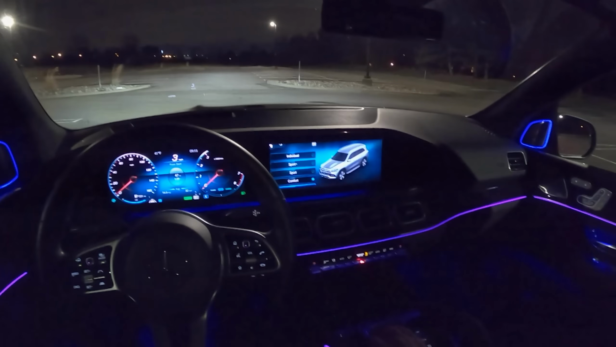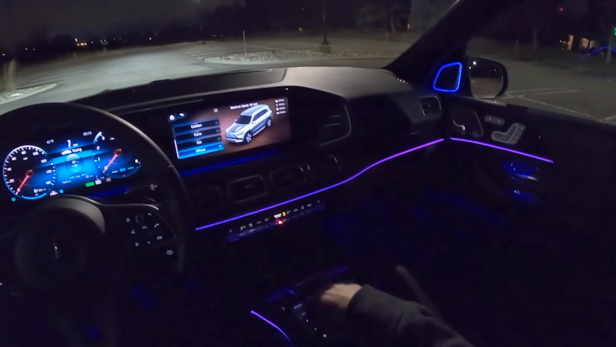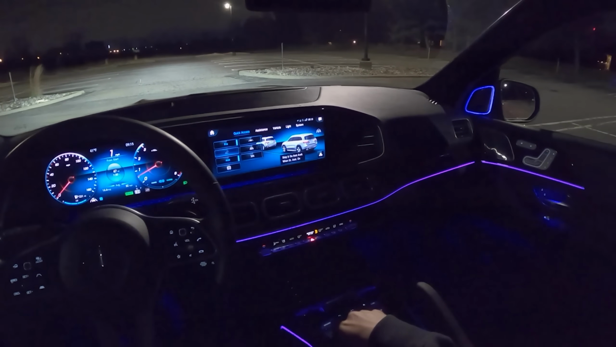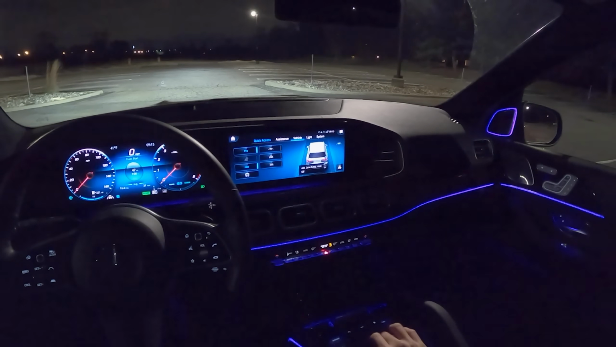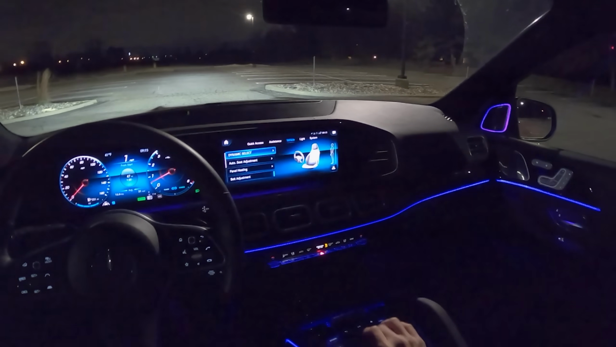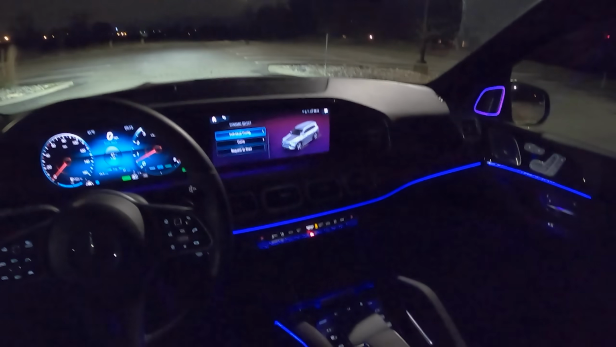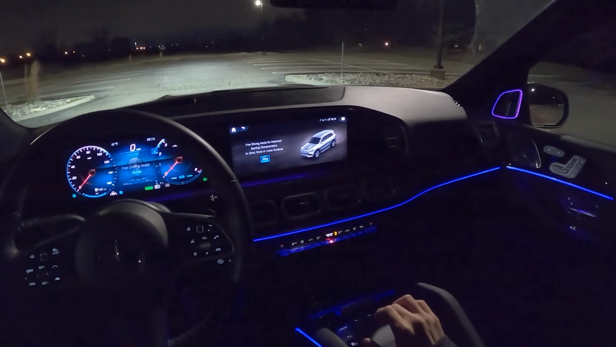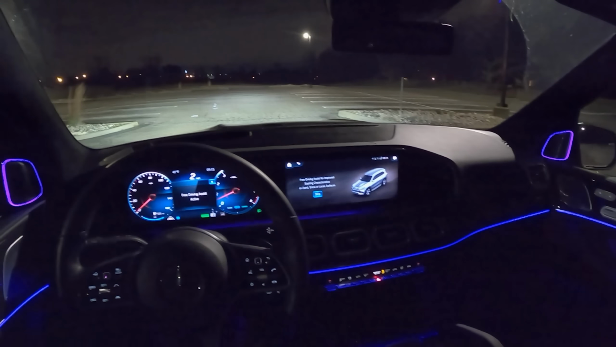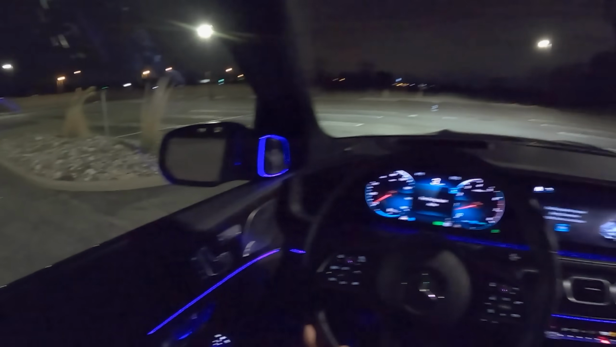So while we're in an empty parking lot, I'll show you guys, there is this cool little off-road mode that I'm sure you heard about when this first came out. It's called Free Driving Assist. Basically what it does, you engage it, and it bounces the air suspension.